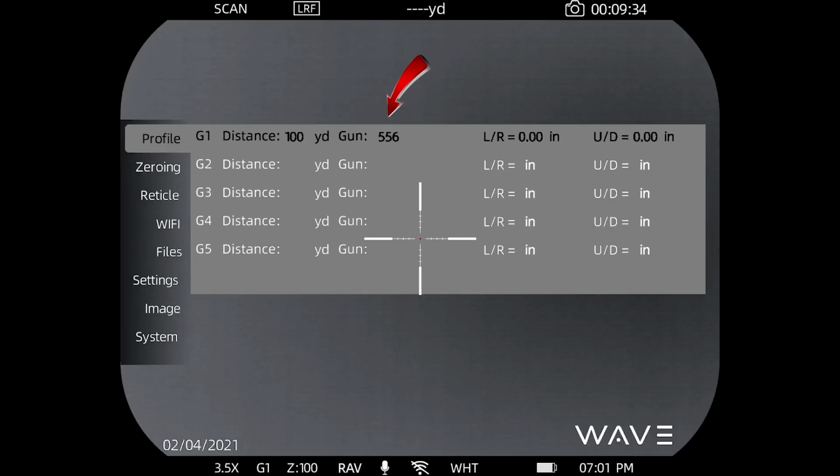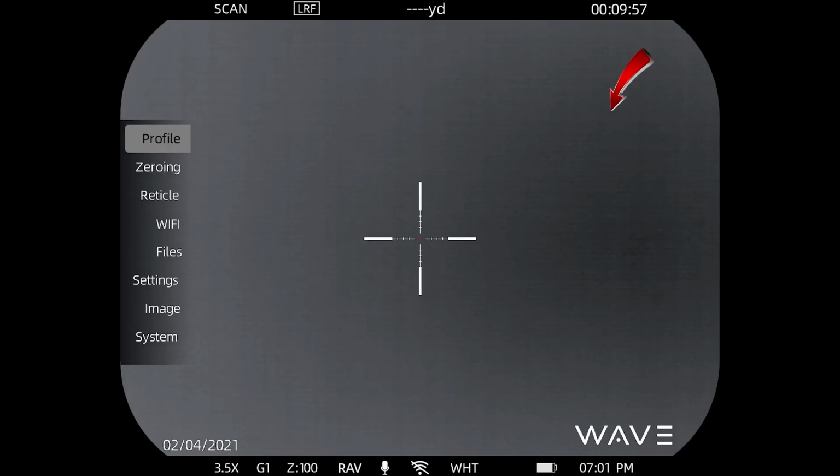The gun that it's assigned to is a 5.56, and you have 8 characters here to create your own label, and I'll show you how to do that. And if there are left, right, or up, down adjustment values, those will appear there where the numbers are in those far right columns. Okay, now remember, a long press is what exits us back.